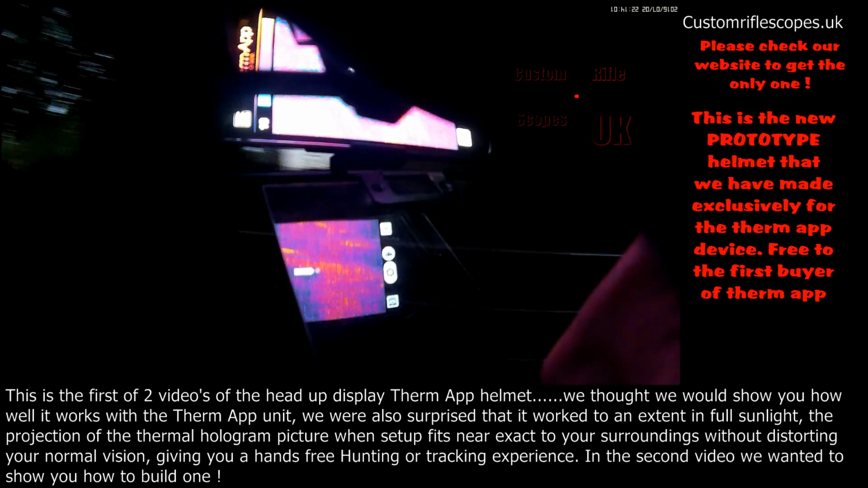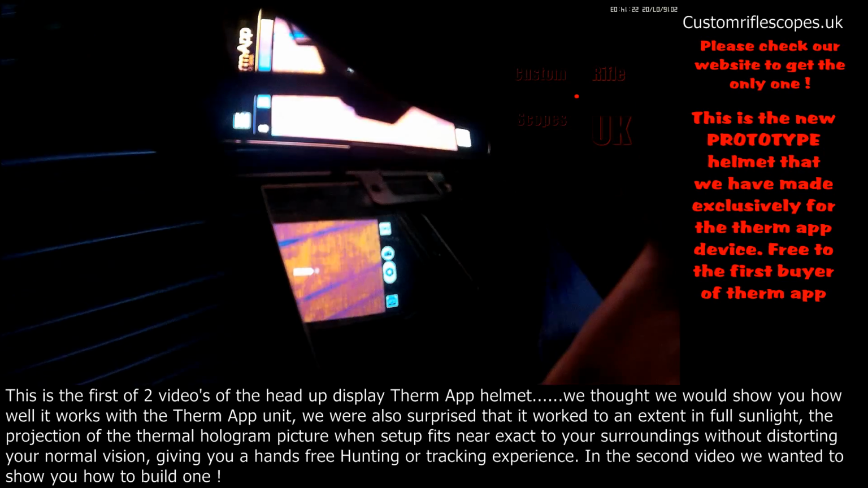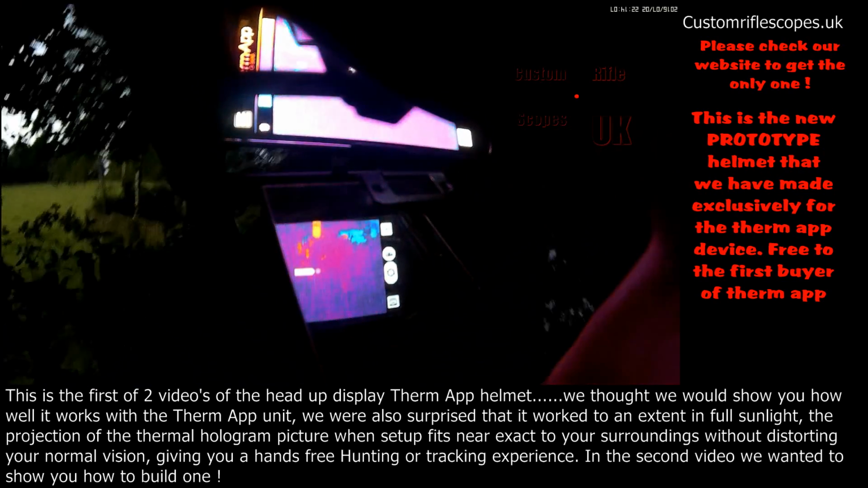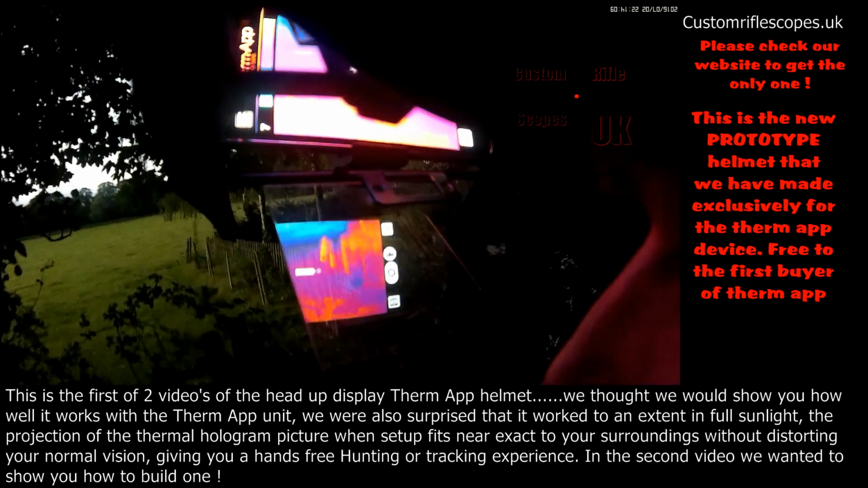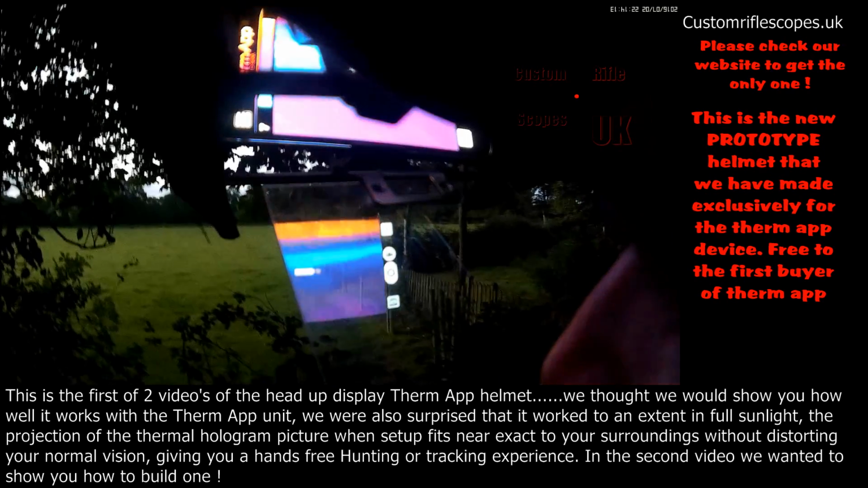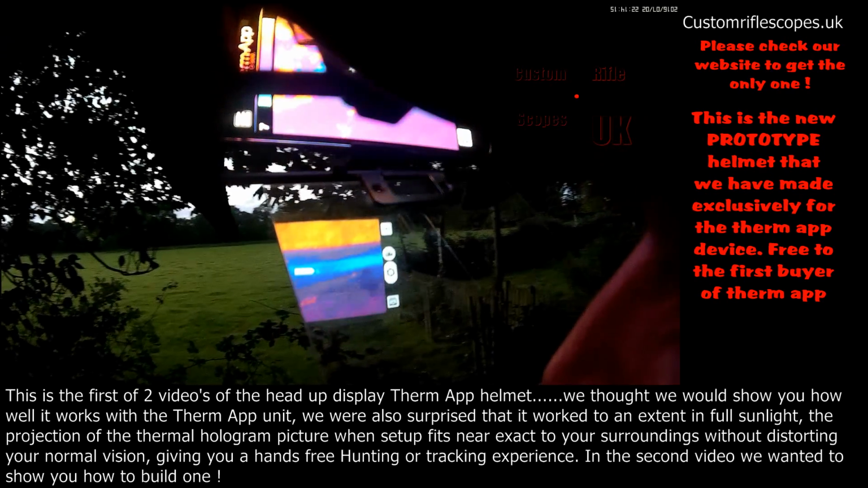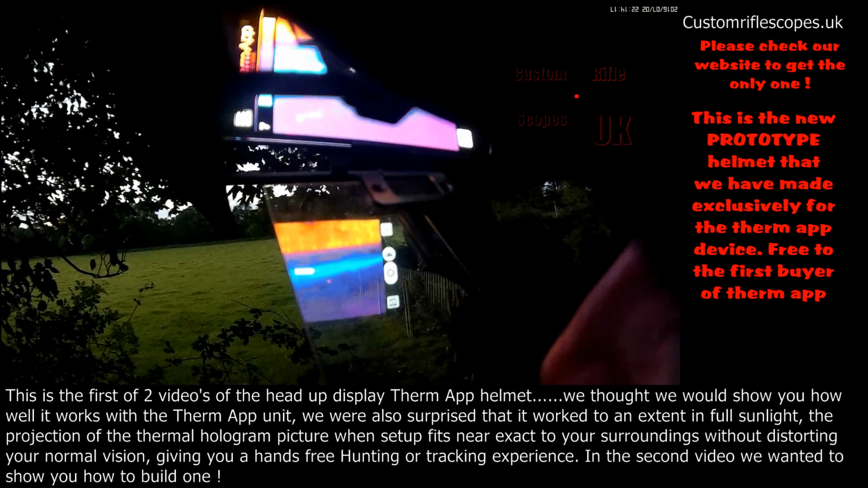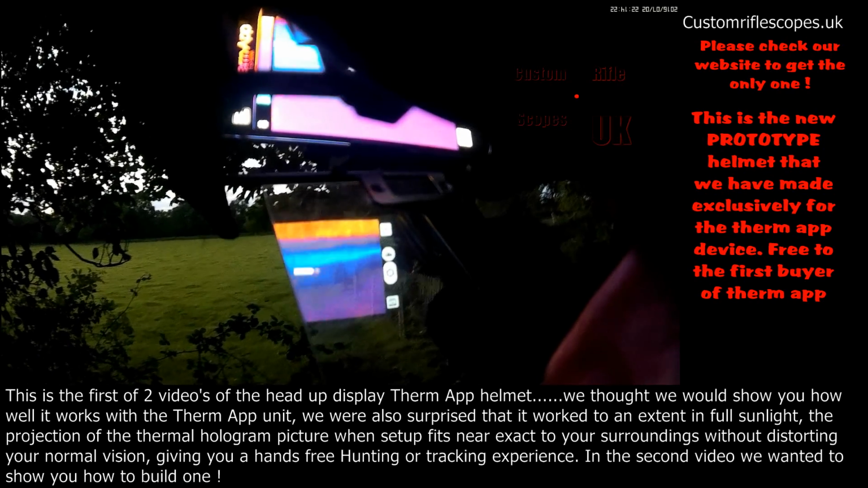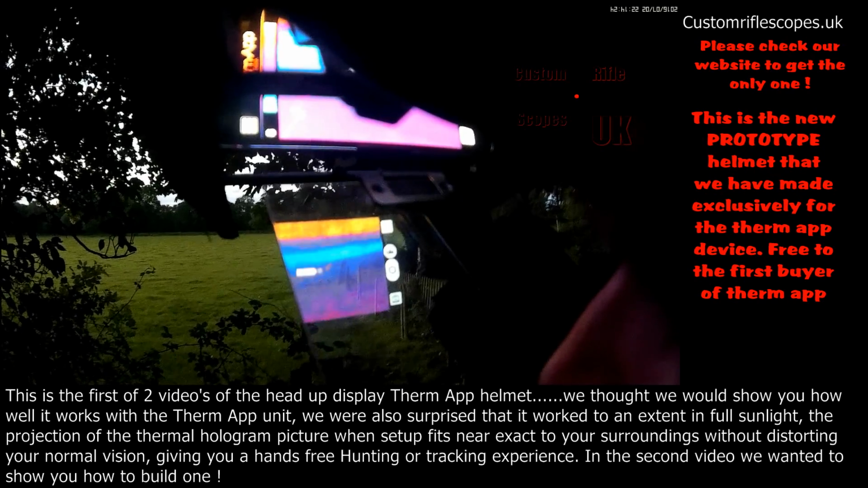See if we can, there's a fence there. Let's walk up here. There they are, there's one dart off. There's the other one staying where he is. See if I can focus.